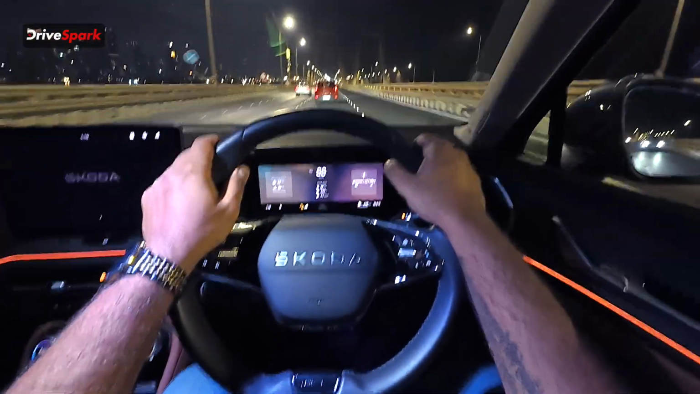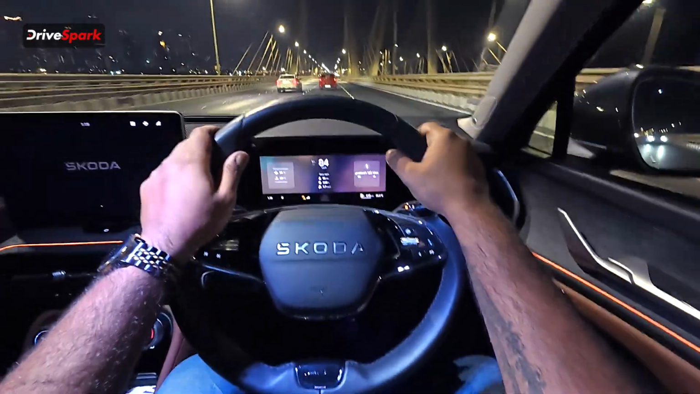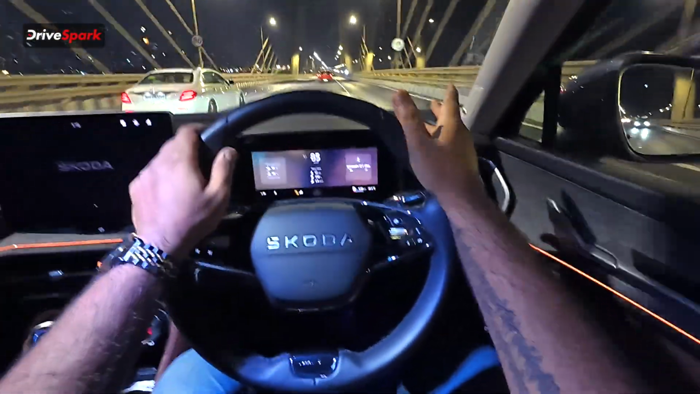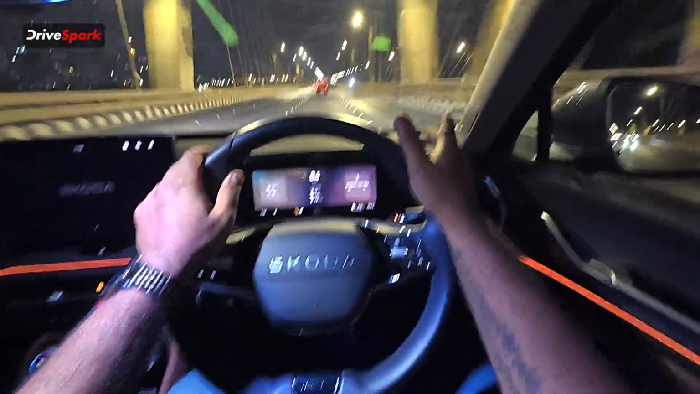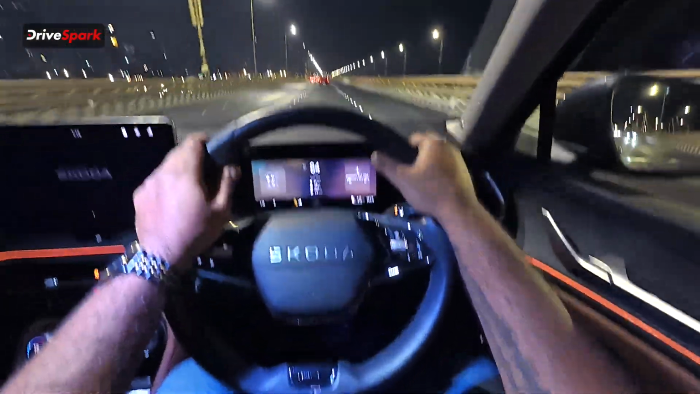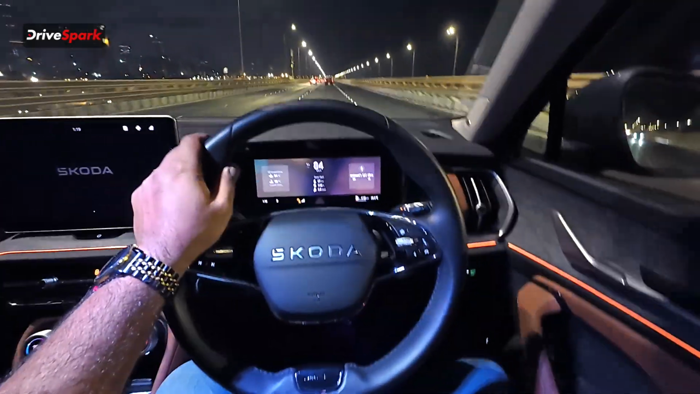I really can't speed over here right now, but I would have shown you how fast the gears shift down and how fast it can go. Triple-digit speeds, no problem. I think it gets a top speed of around 230 to 240. We have not checked that out since we are limited to a certain speed. But it is a fantastic car to drive around. NVH levels are just awesome.